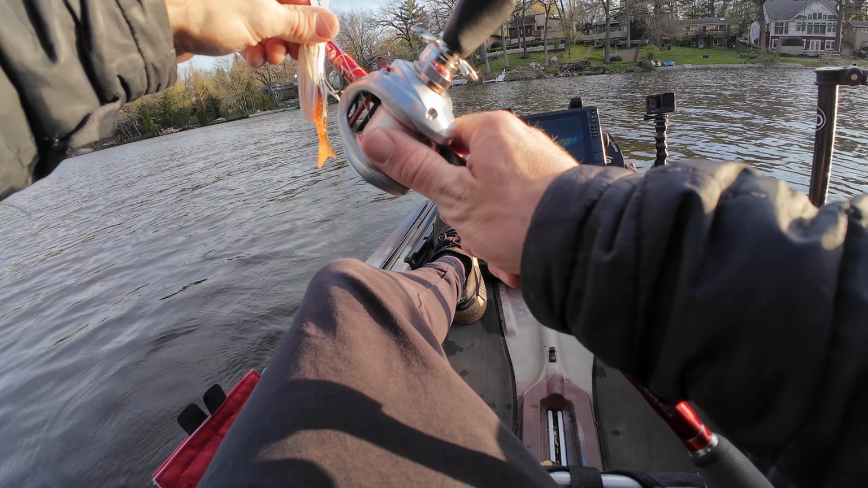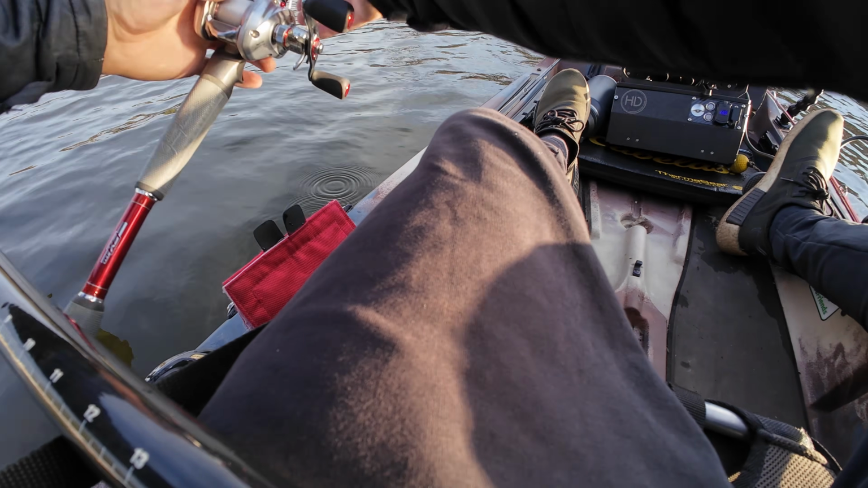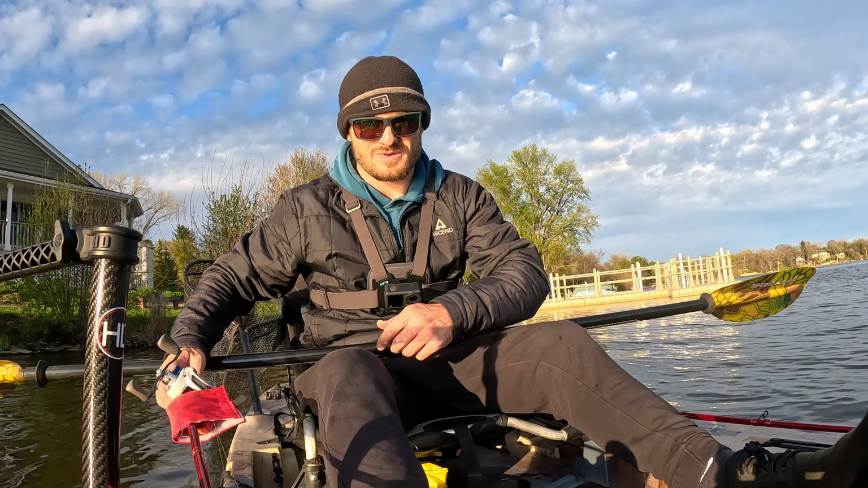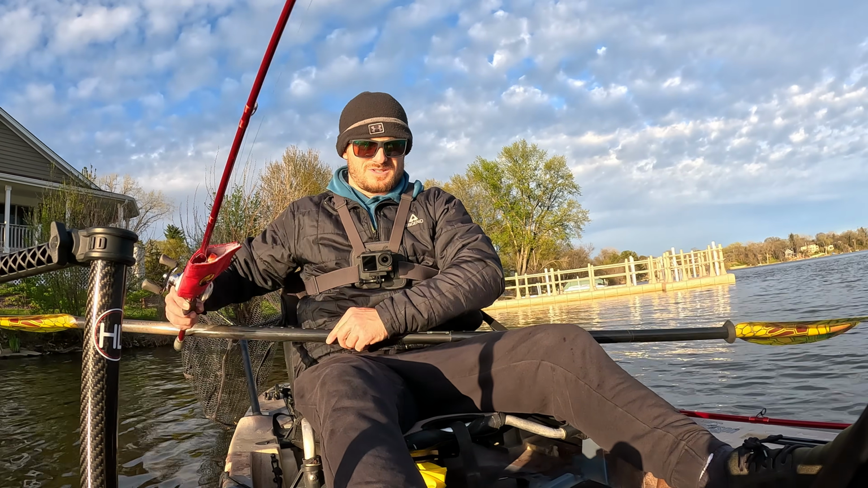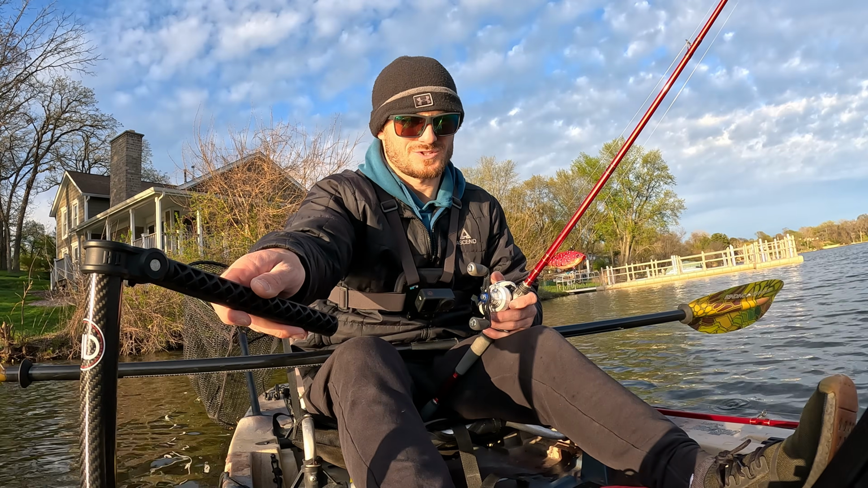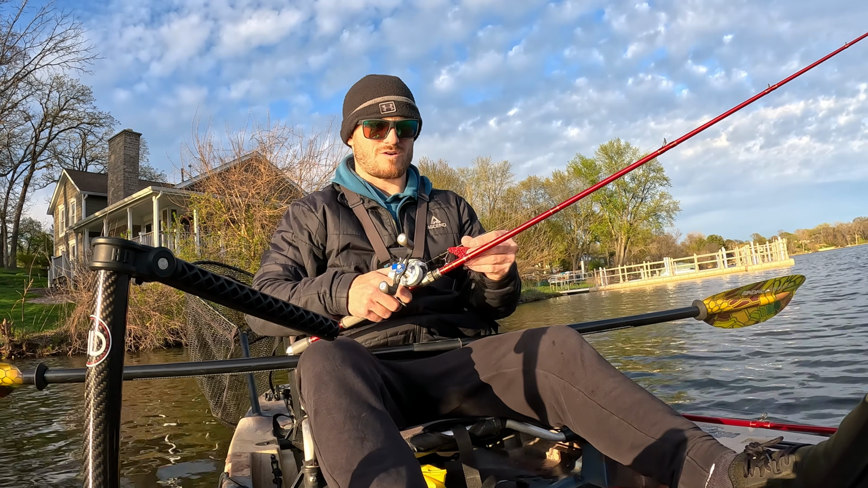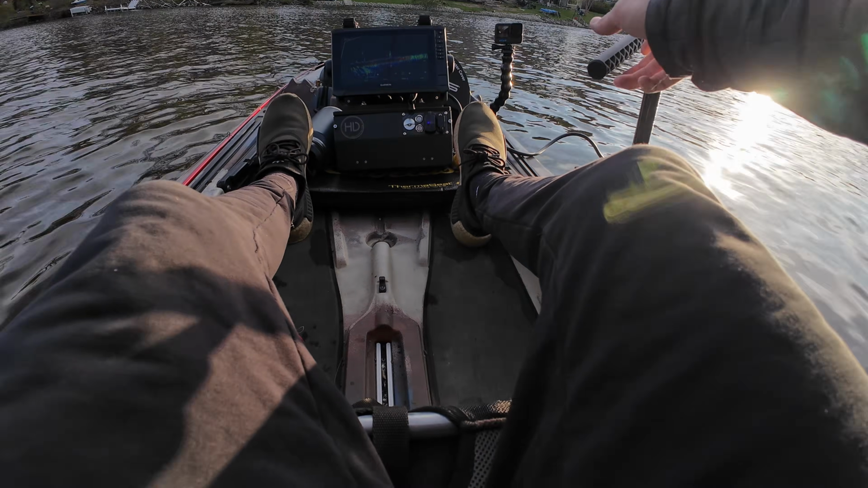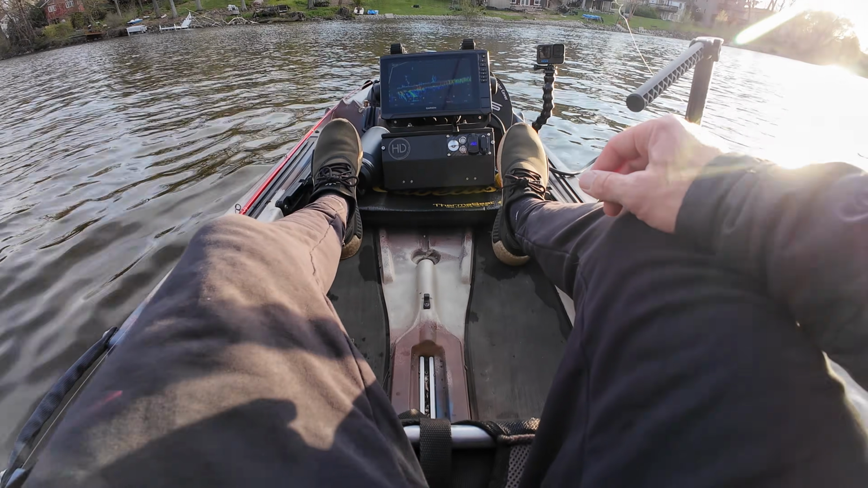I'll do my lipless crankbait actually. They don't seem too interested in that. This is what I want. Jeez. Bunch of shad right there, and there's fish picking off the shad underneath them. I'm like right above them.